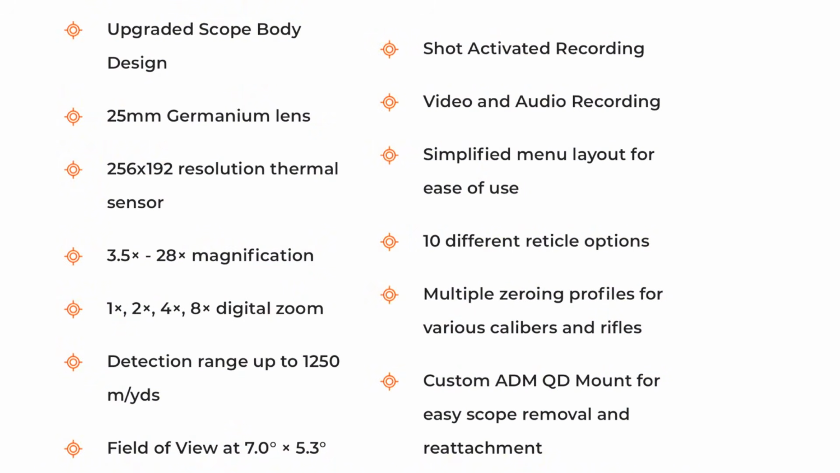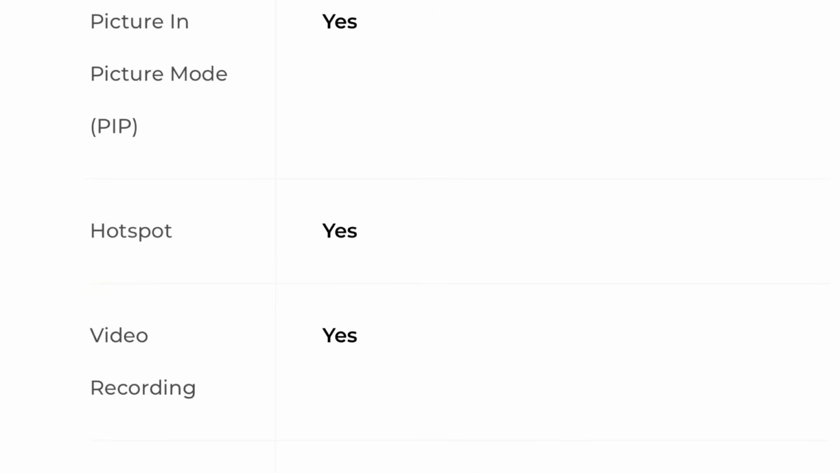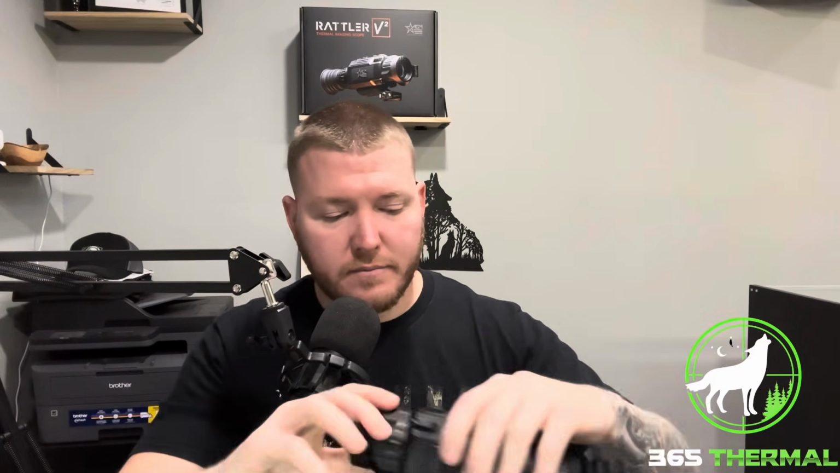It does have 10 different reticle options, multiple zero profiles for multiple weapons. The AGM mount that I showed you is actually made custom for this optic, or for the style of optics, I should say. It's not just for the 256, but for the Rattler V2s. It does have a Wi-Fi hotspot that you can connect to the AGM Connect app, and it does have a 5-button layout that is raised for easy navigation with gloves, and of course the 5-year warranty.